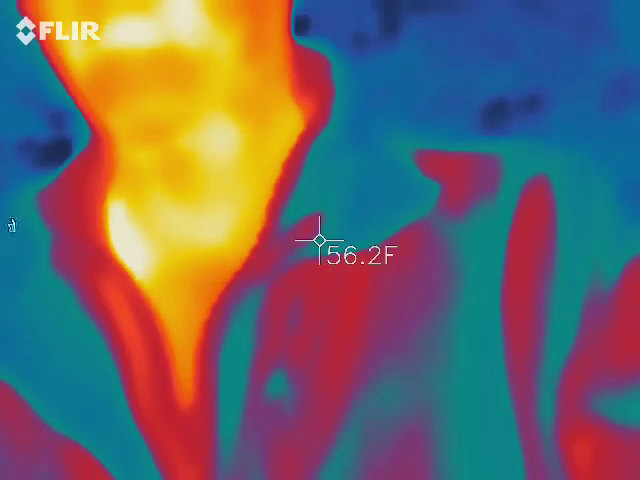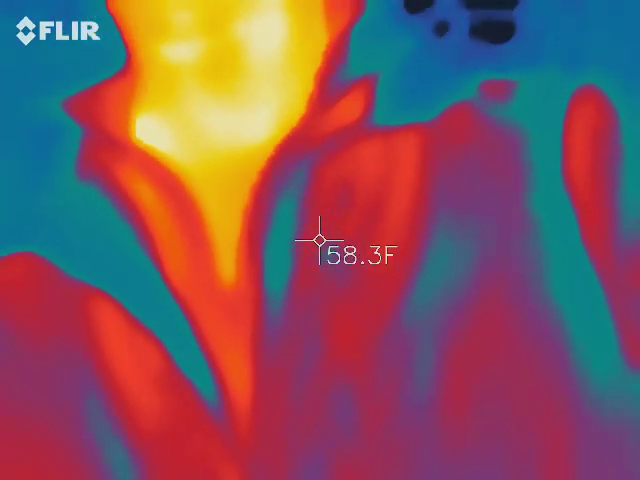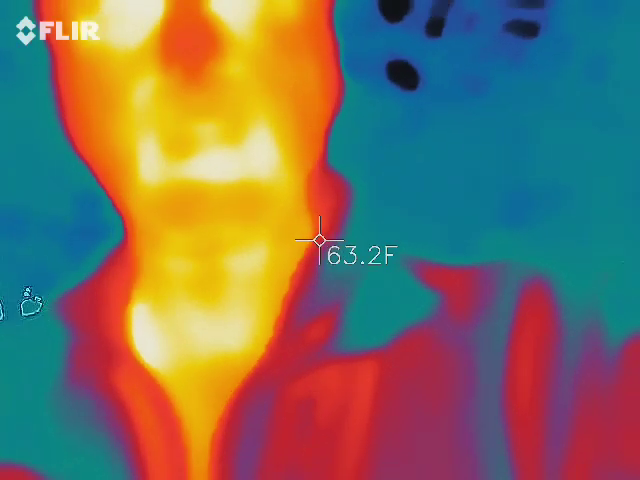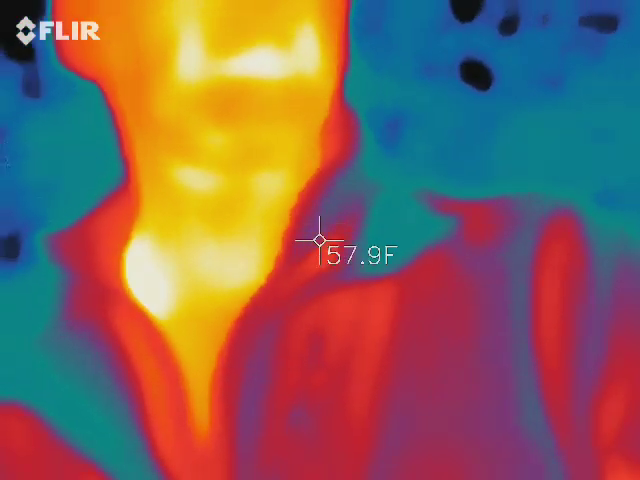So what's going to happen with this guy is we're looking for the blue and black to start moving on its own. Those are our cold spots. It's set to black cold, white hot. So white and yellow are going to be your hottest colors. Black and blue are the coldest colors. So with my skin in view, if we get something blue that comes across it, we obviously have something going on. So it's already recording.